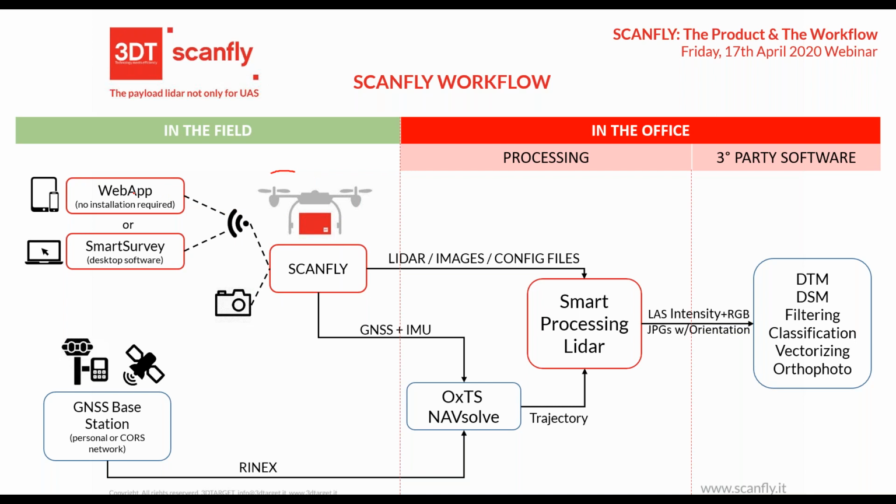You can connect through the web app to the Scanfly, and one of the most important things during the survey for us is to be aware of what's happening inside the system. So if we are in good GNSS condition or not, if the IMU is properly initialized or not, if the camera is well connected or not, if you are ready to fly.